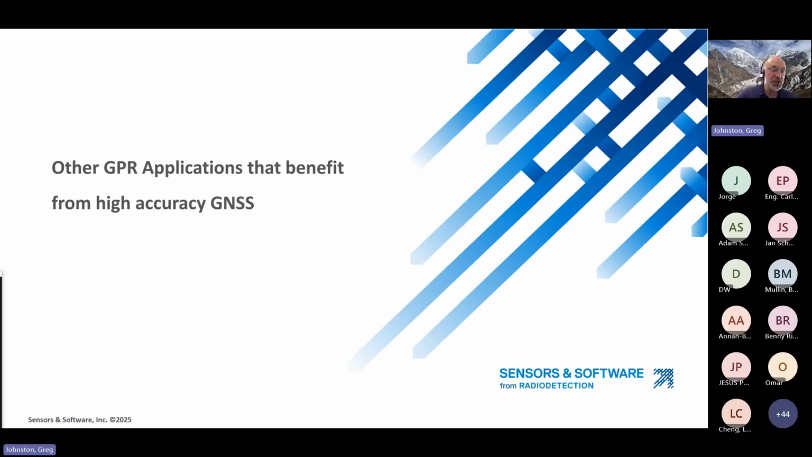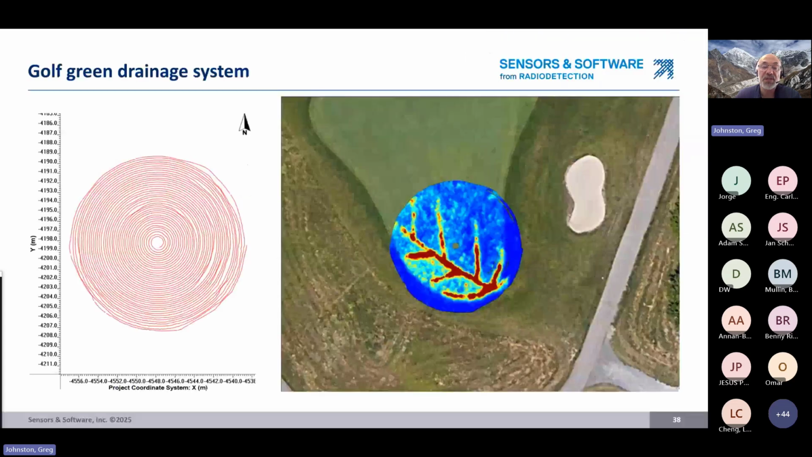To finish off, I just want to show you some other GPR applications that can benefit from high accuracy GNSS. So we've talked a lot about utilities, and that was the main topic today, but there are certainly other applications for GPR, and there are applications where accurate GNSS can be a real benefit. So here's one of them.